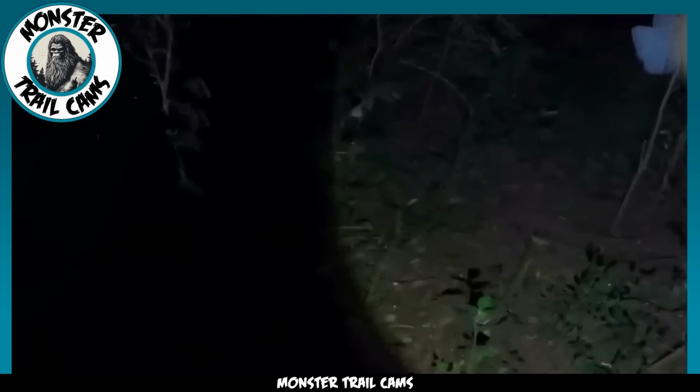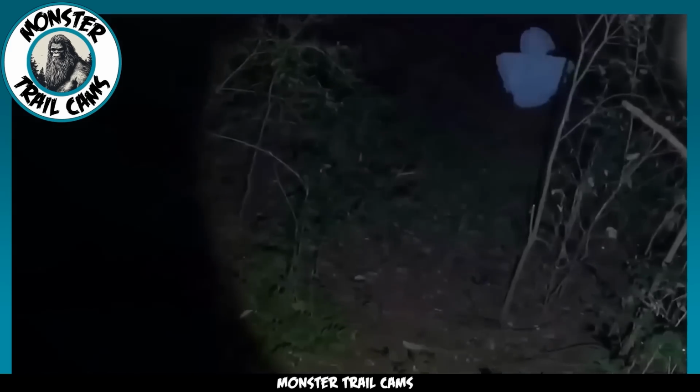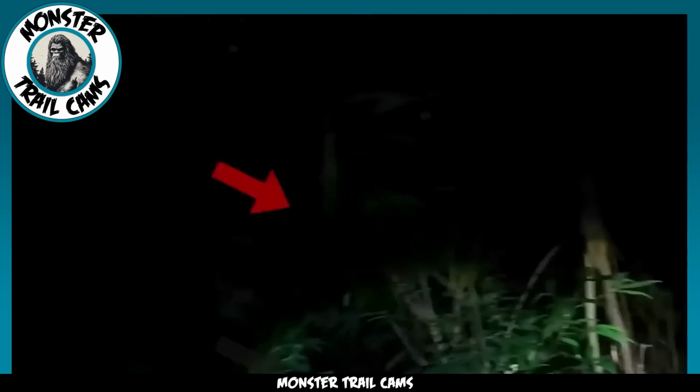Driven by an insatiable curiosity and a thirst for discovery, the ghost hunters resolve to pursue this enigmatic apparition. As they navigate the labyrinthine forest, the form begins to take on a more discernible shape.